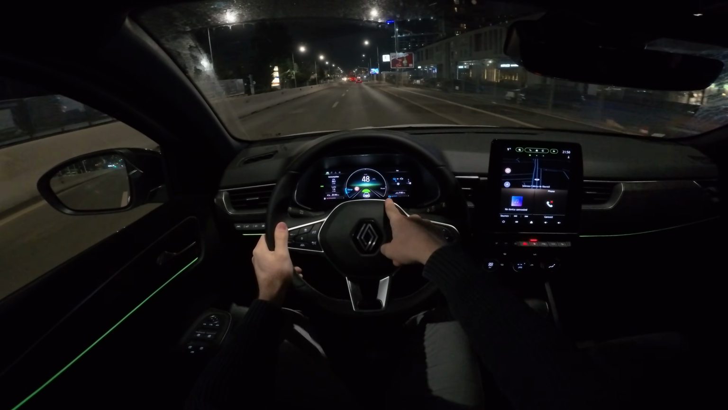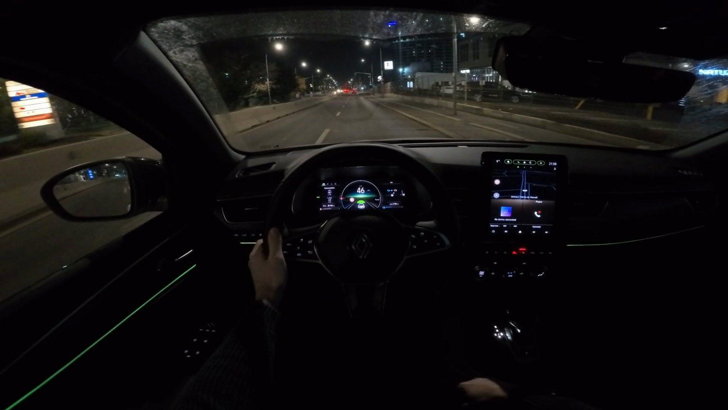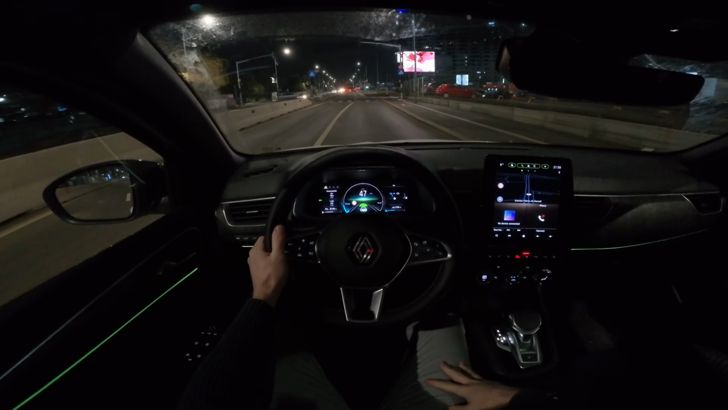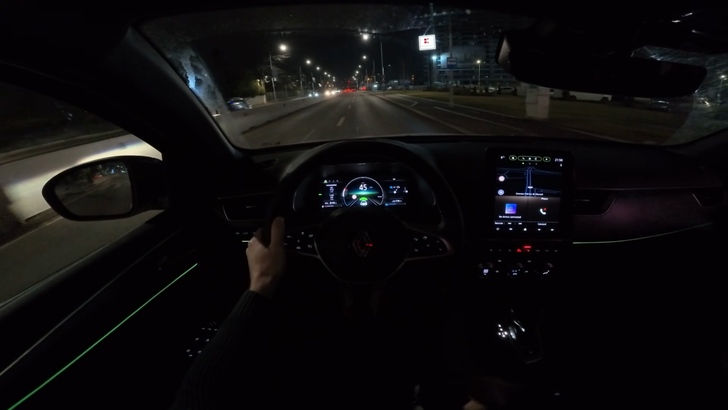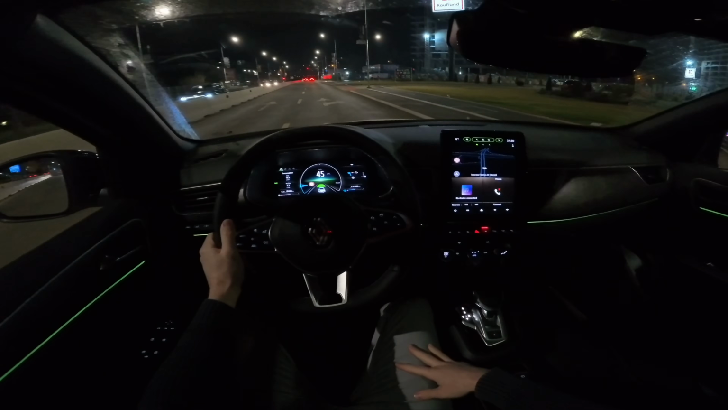So I dimmed down the light from the cockpit a little bit, and now it seems to be even better when you drive in the nighttime. It doesn't get your attention too much, so you can focus on the road pretty well.